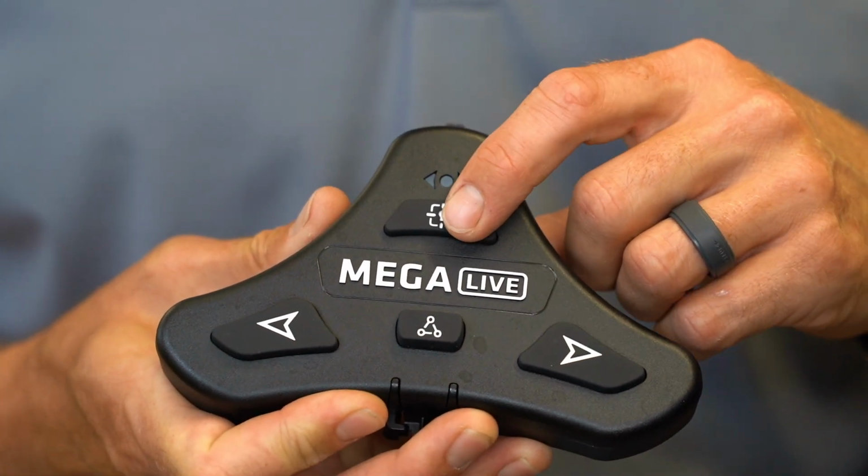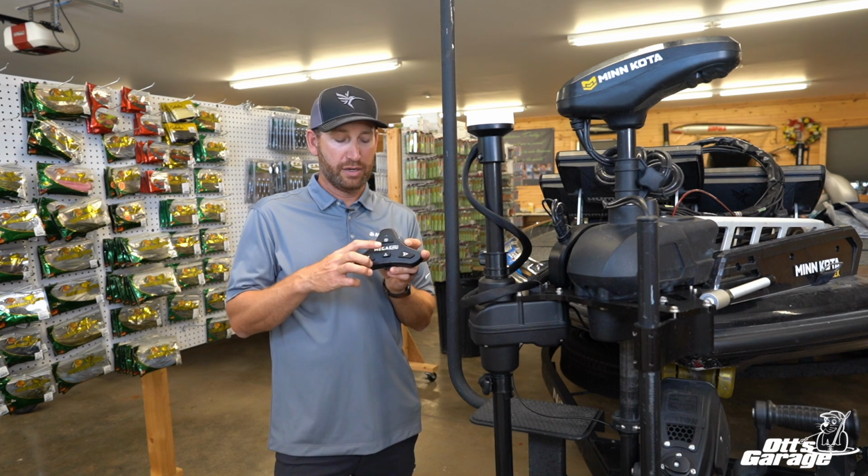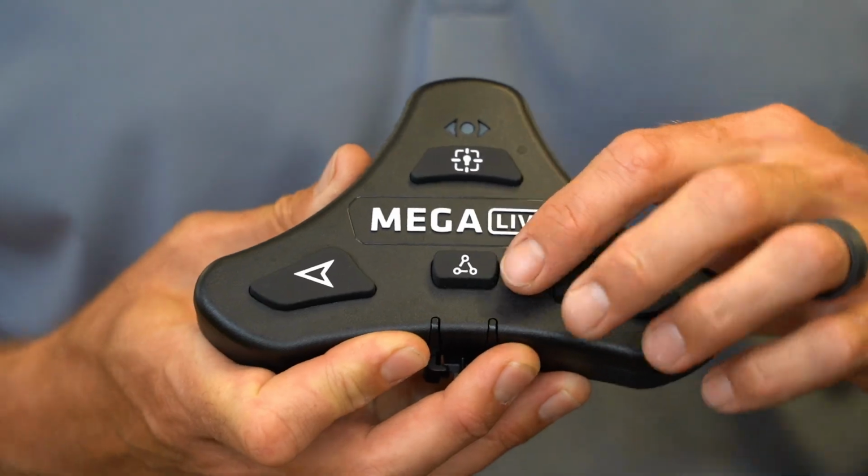It's going to stay there. It's going to keep that on the screen. The other one is this button down here. That goes from Target Lock mode to Minn Kota steer mode.